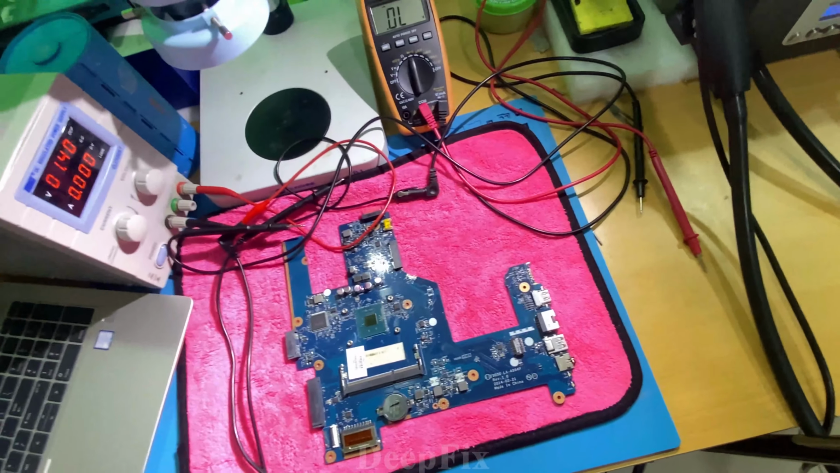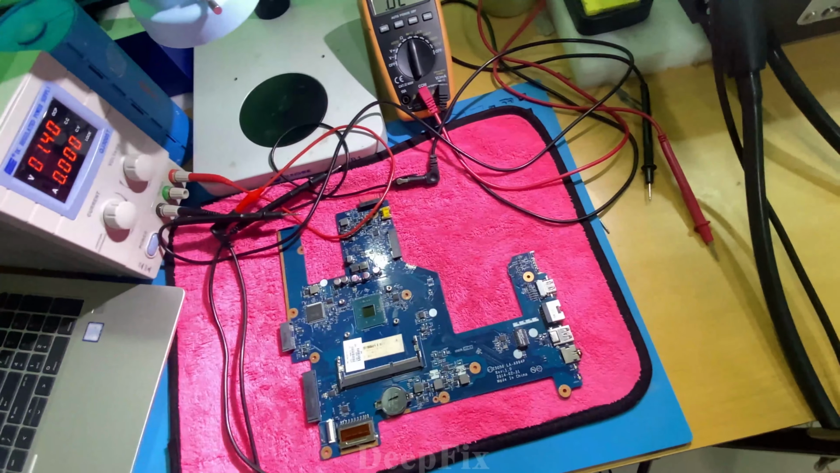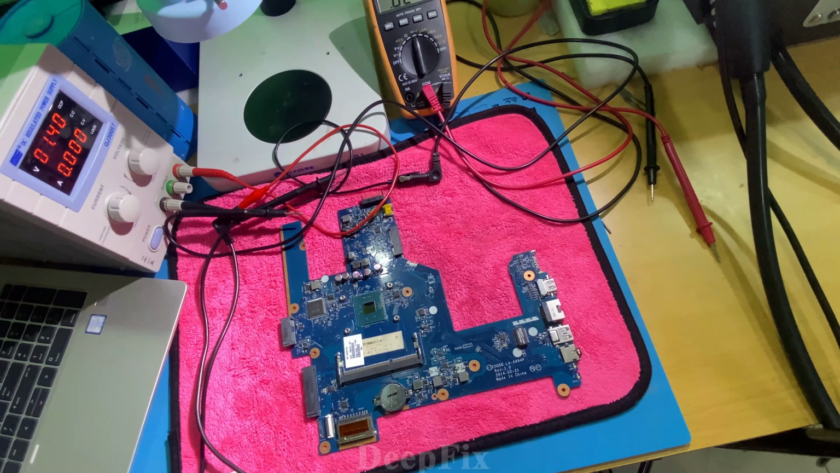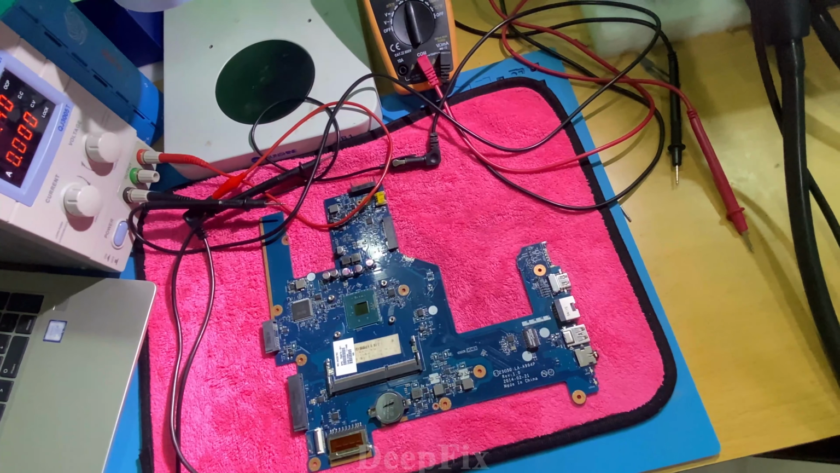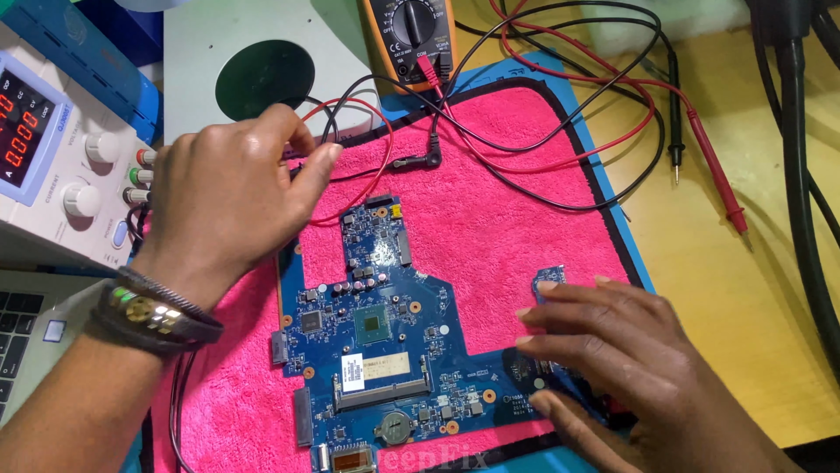Just a power supply is enough to know a shorted component. But it is very risky because it requires more voltage so that you can identify the shorted component, because we use our hand to sense the hot part.